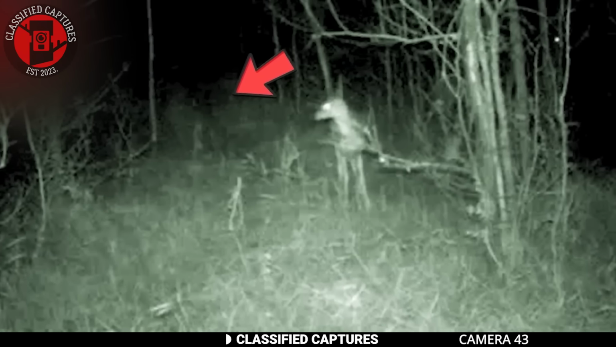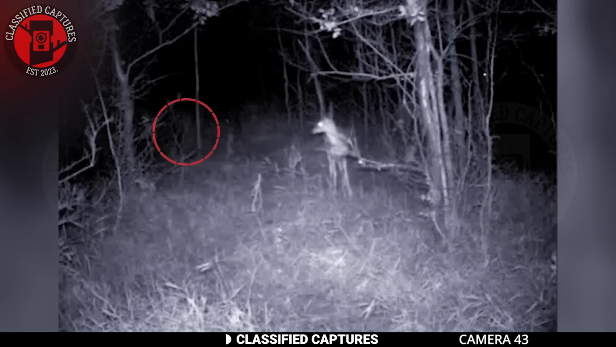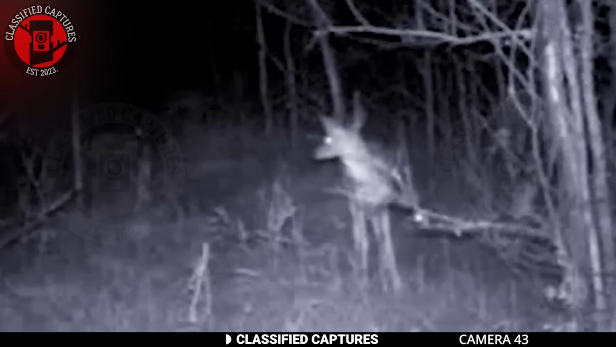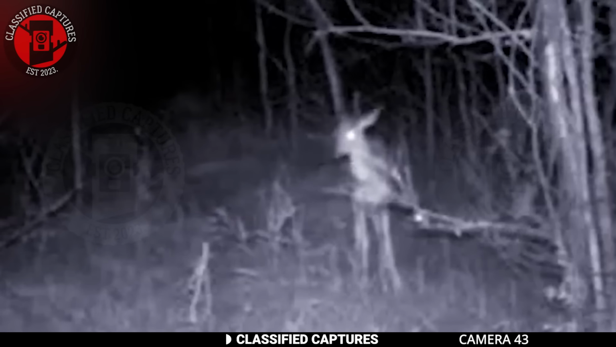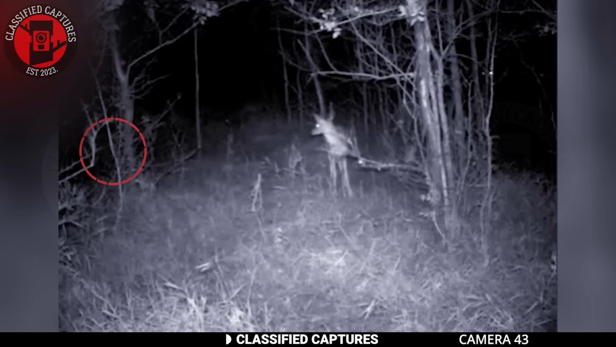Now I know we have people who would say it was probably just a fog, but did you notice the deer's ear twitch as it turned its head toward the direction the figure came from? Fog or not, that deer sensed something uncanny in the air.